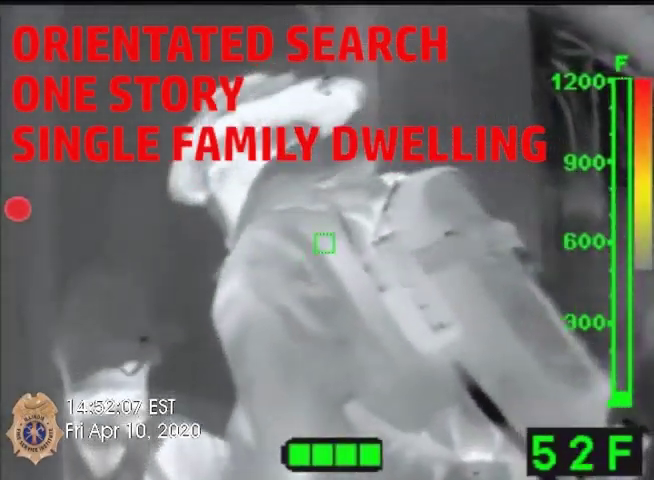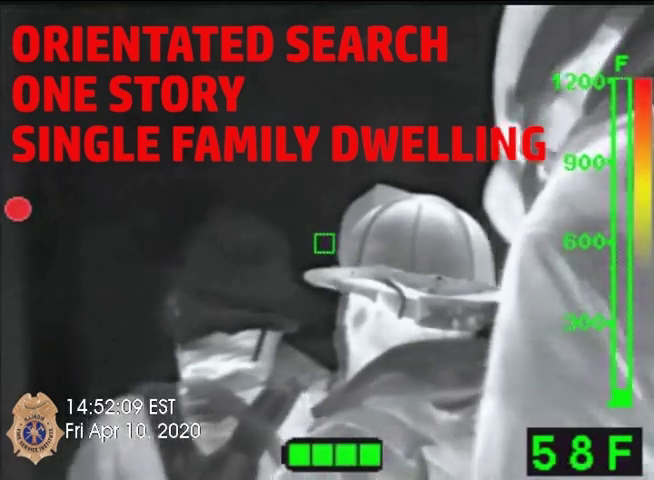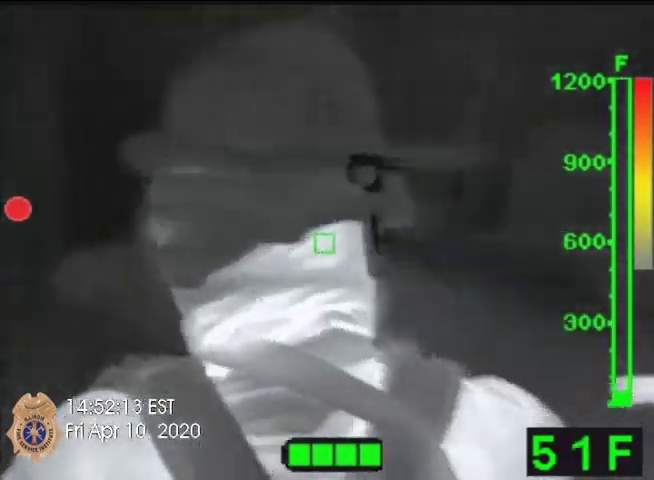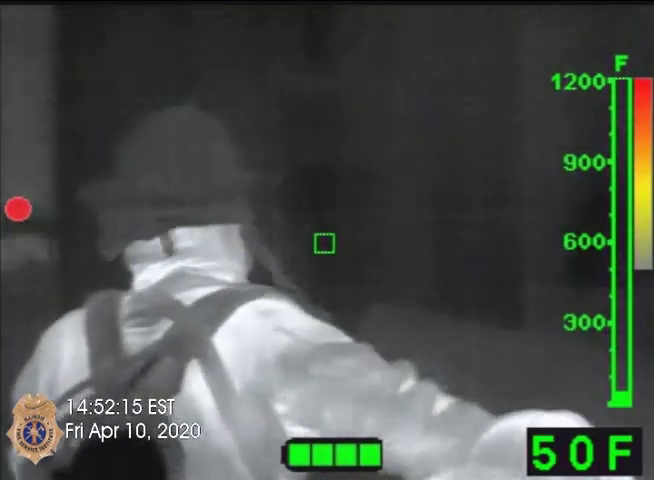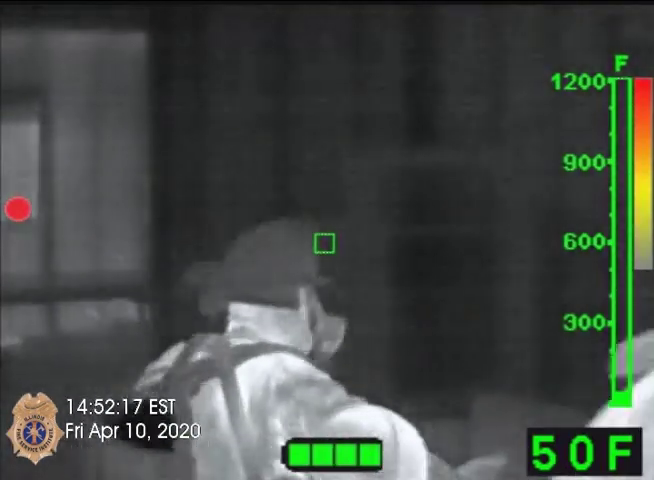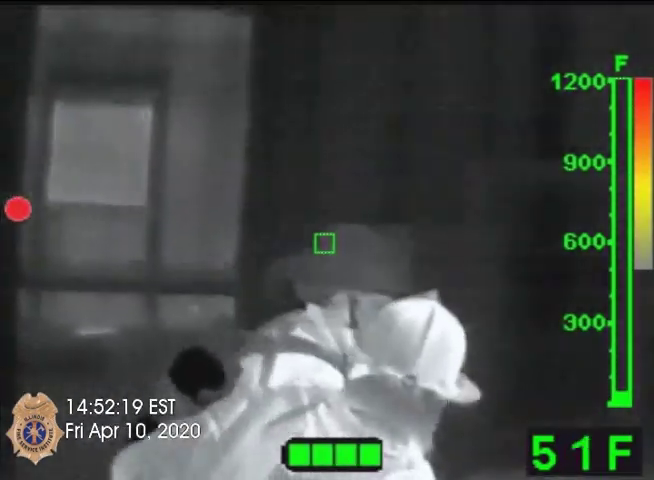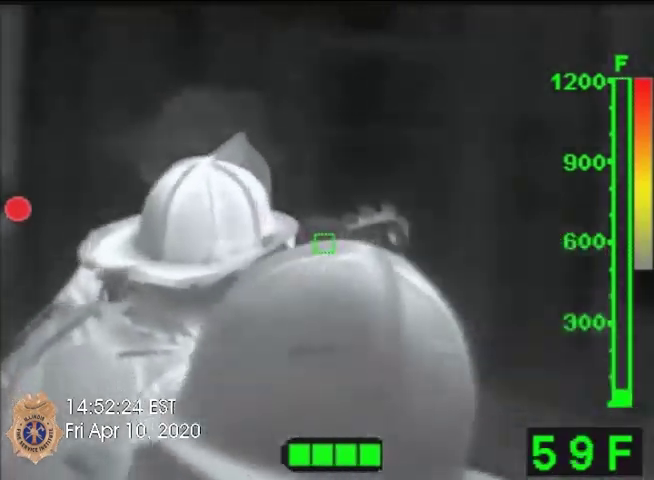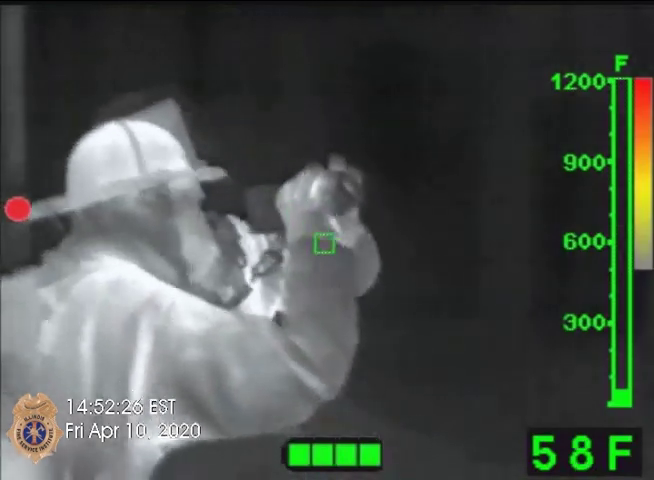As the officer enters the structure, they scan the room high, looking for heat signatures, scan at the 6-foot level, looking for other ways out and the layout of the room. Then they scan the room low, looking for the floor plan and any downed firefighters or victims that may be in front of them. They reach the first search area.